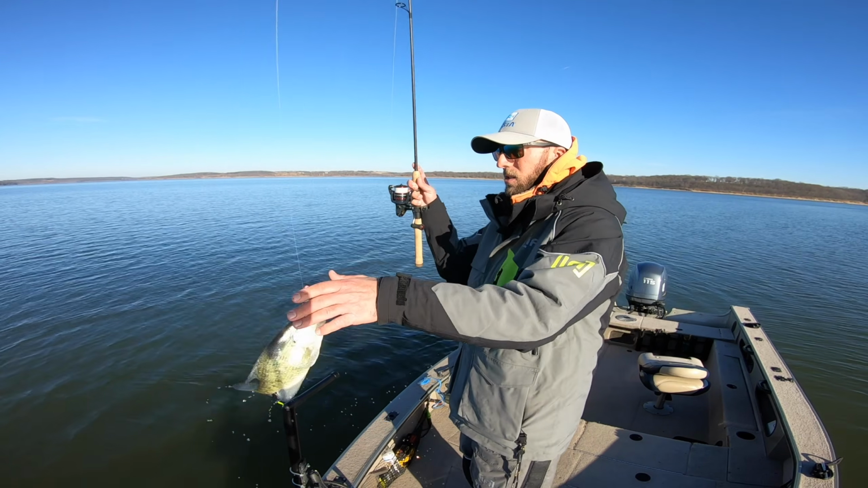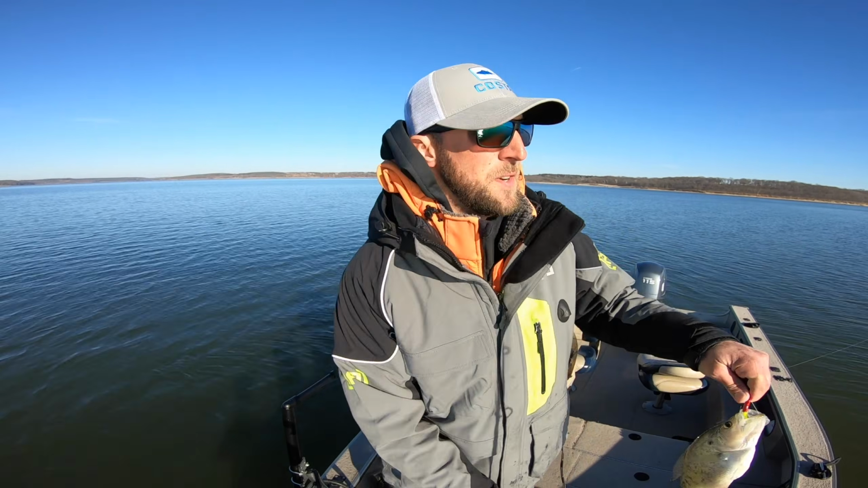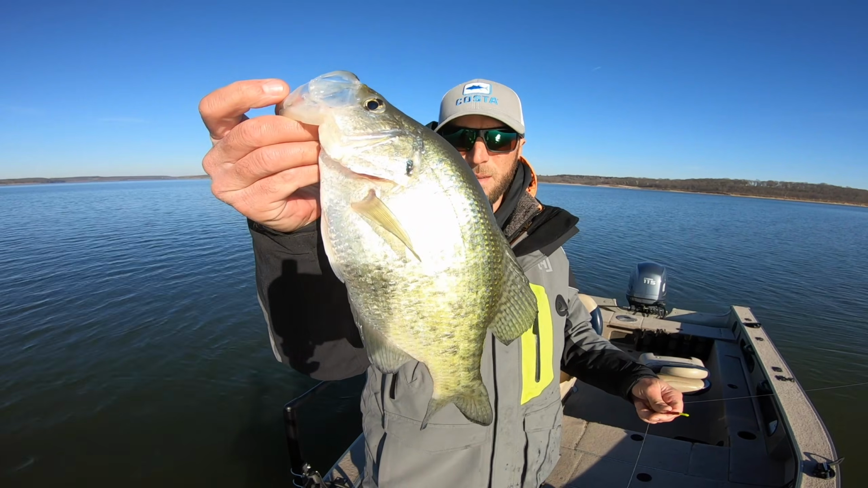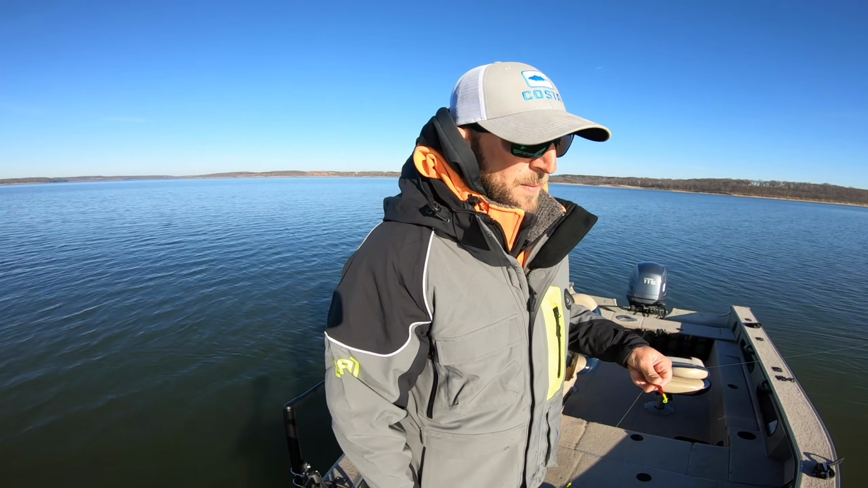Fish on. Lost view of my jigs. Nice fish too. I saw that fish. I knew that he was coming up to it. Just barely felt him breathe on it. Did not see it, but another nice keeper.